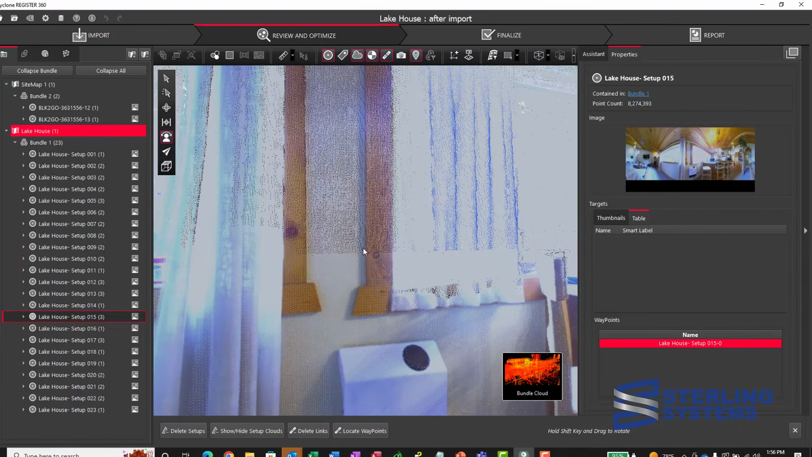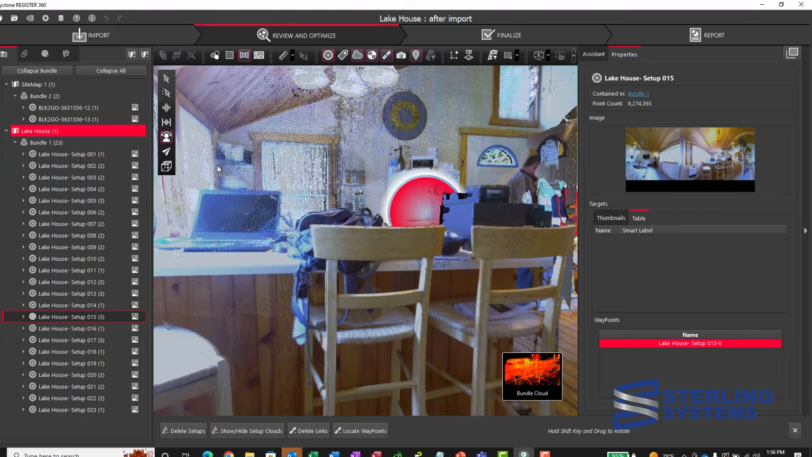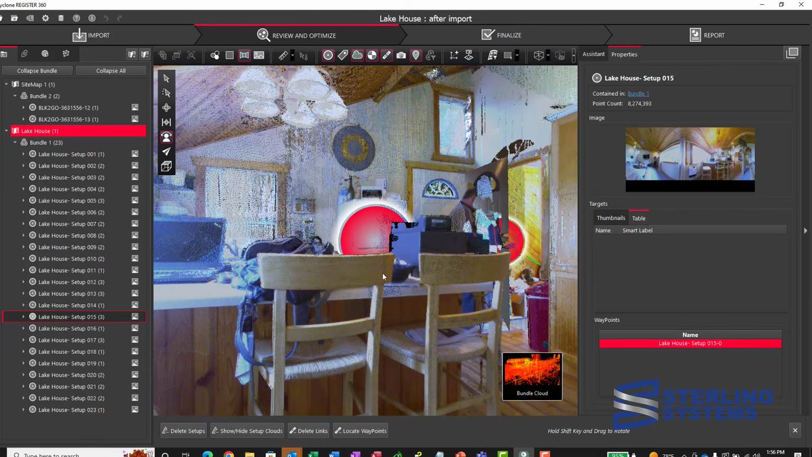Double click on one and we can teleport there. And here we're looking at both the point cloud and the photo. We could turn one on, one off if we wanted.